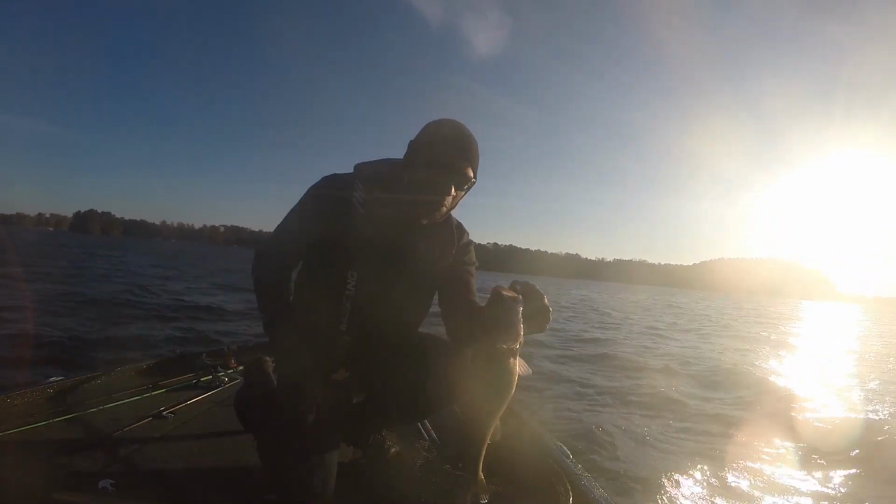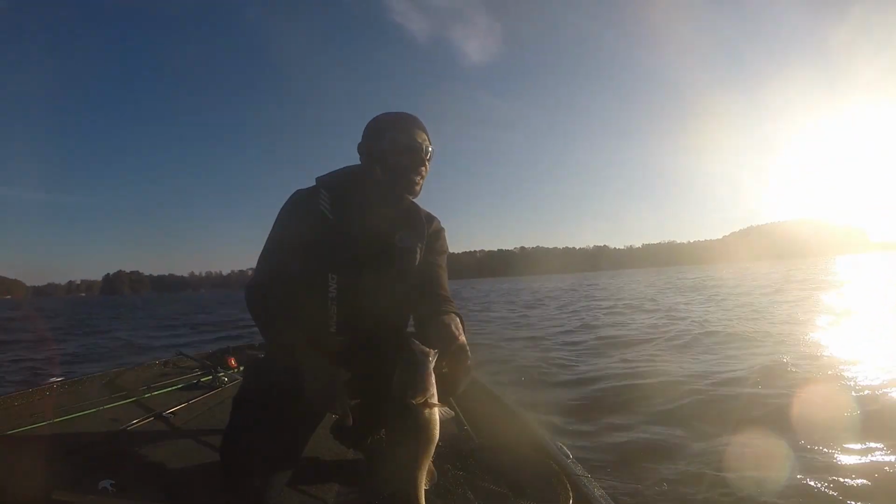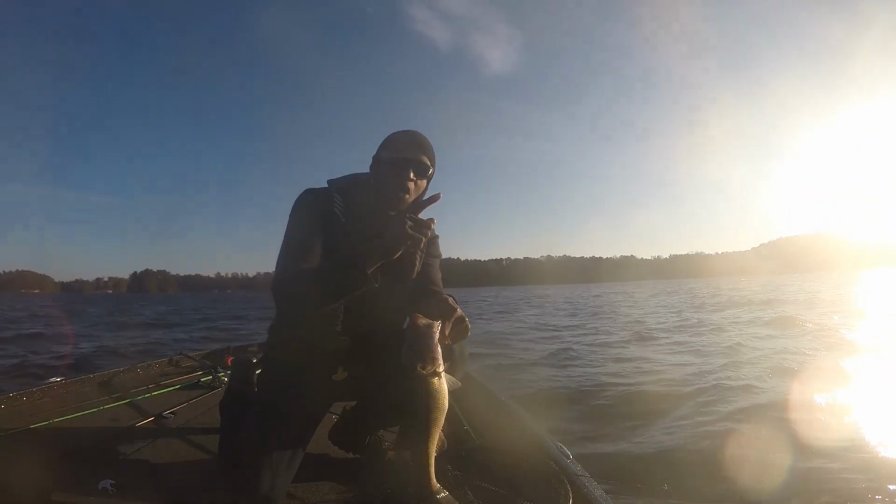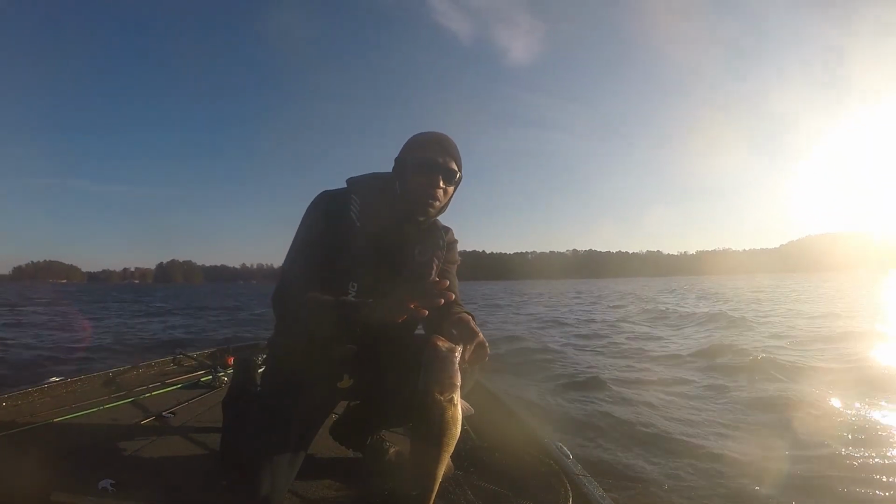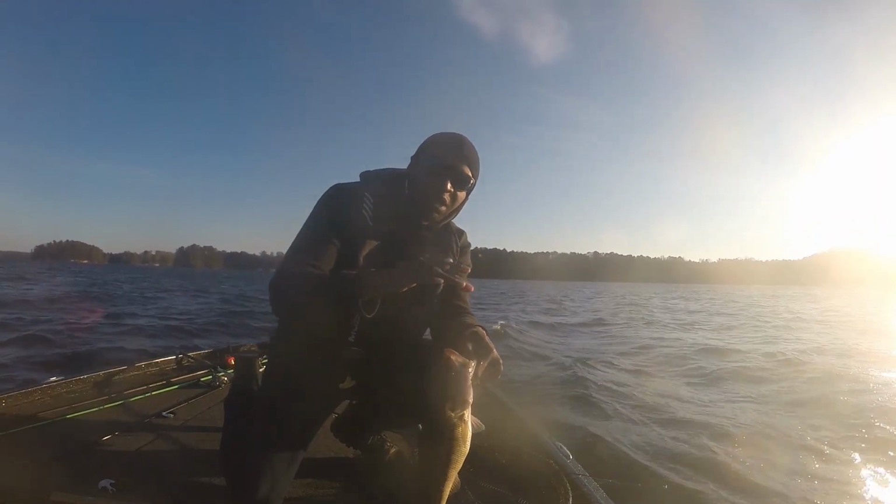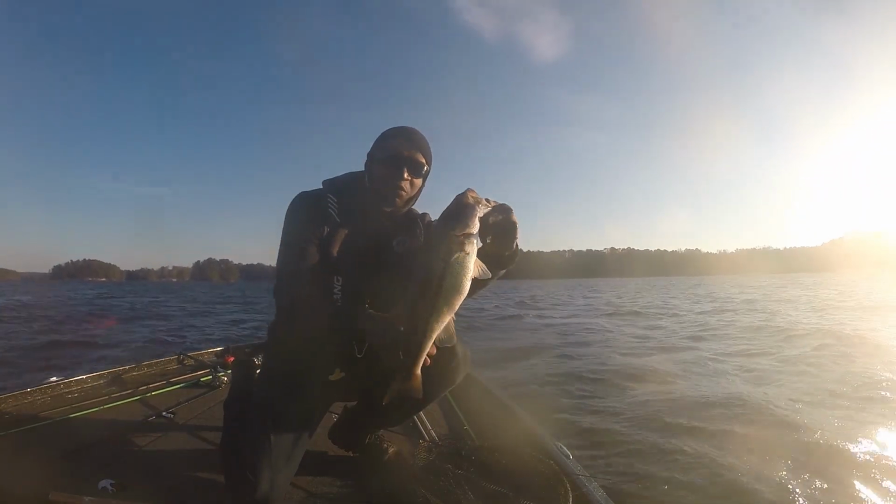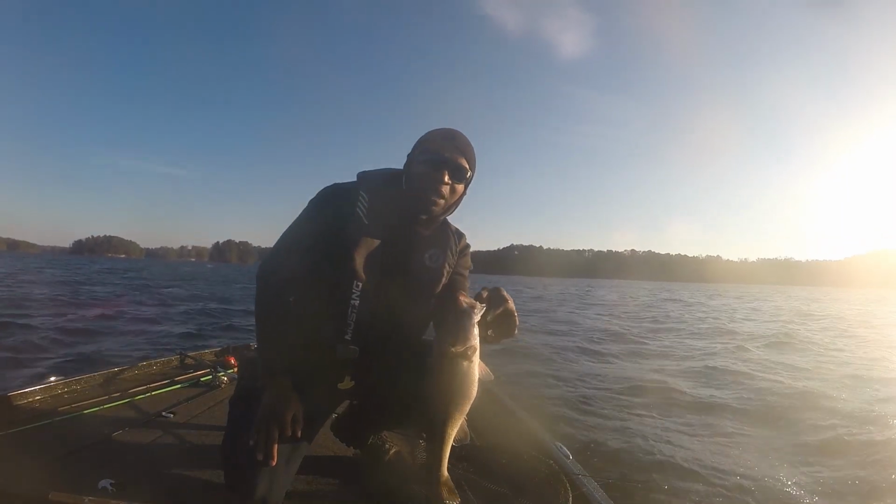Jacket out here, but wanted to get out here, have a little fun, get some action. The waves, it's real rocky out here, but on my Minn Kota Ultrex trolling motor, I have a 52-inch shaft on there, so it's able to keep my trolling motor in the water. But it's a nice fish right there. Out here having some fun, guys. Just wanted to get a few hours out here on the lake.